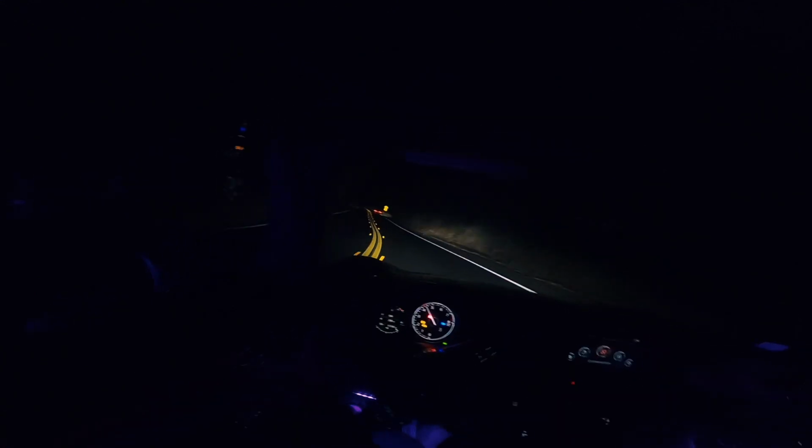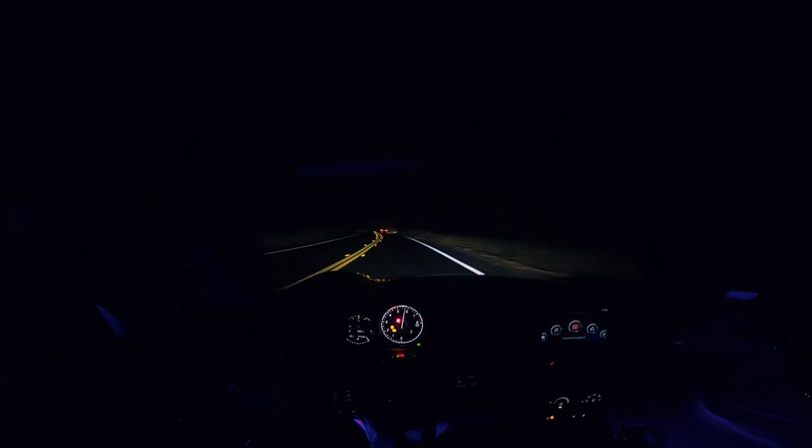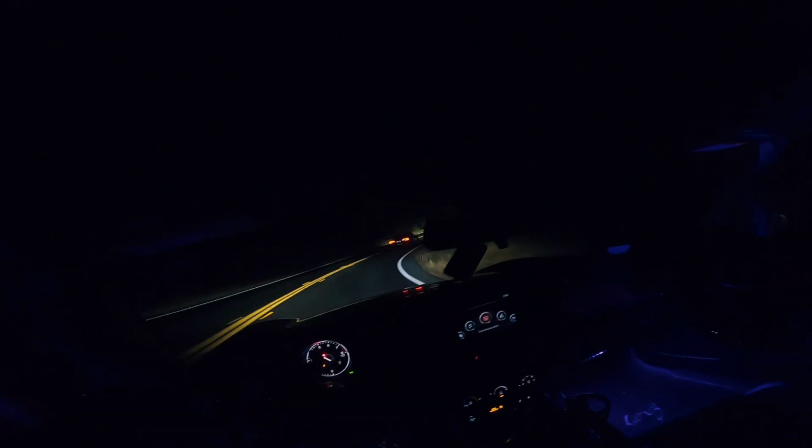So another way I could fix that, running into some traffic here. Another way I could fix that, oh, hold up. I thought this was some normal traffic because it's a Tesla, but he's actually going a little bit quick. Let's see. Oh no, never mind.